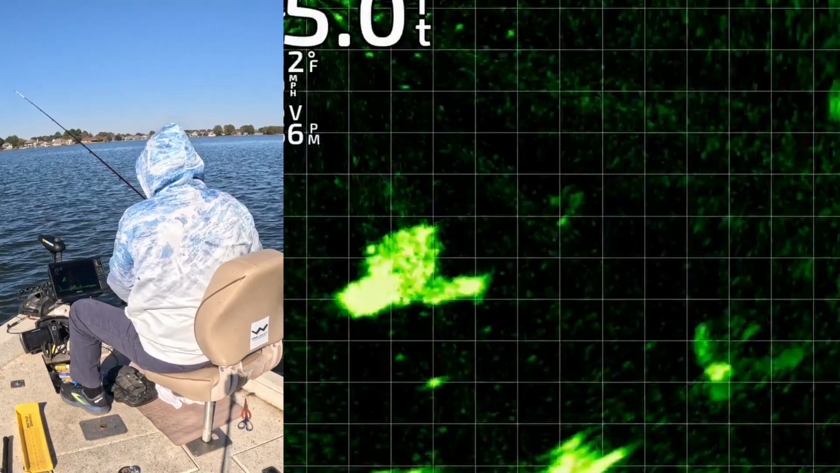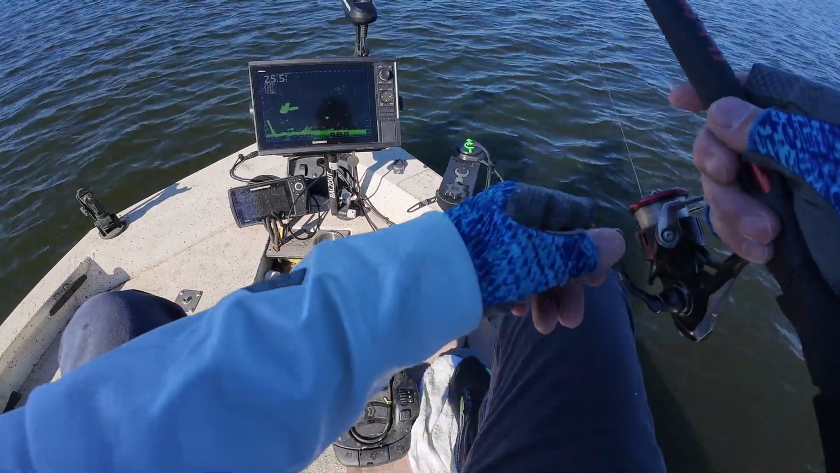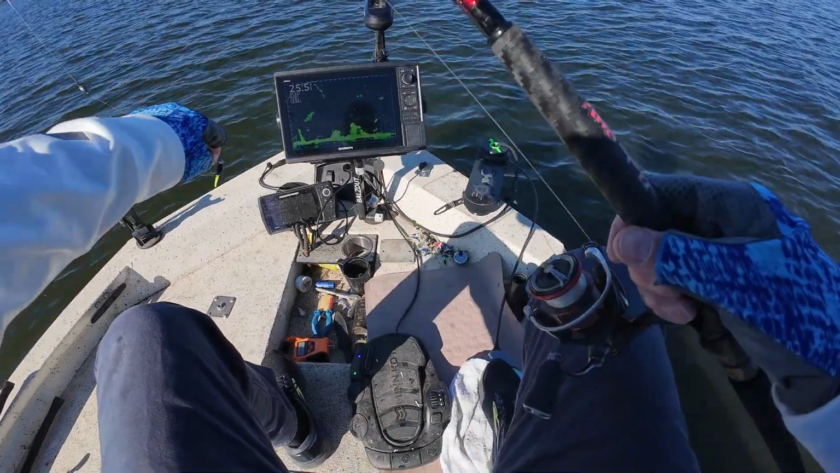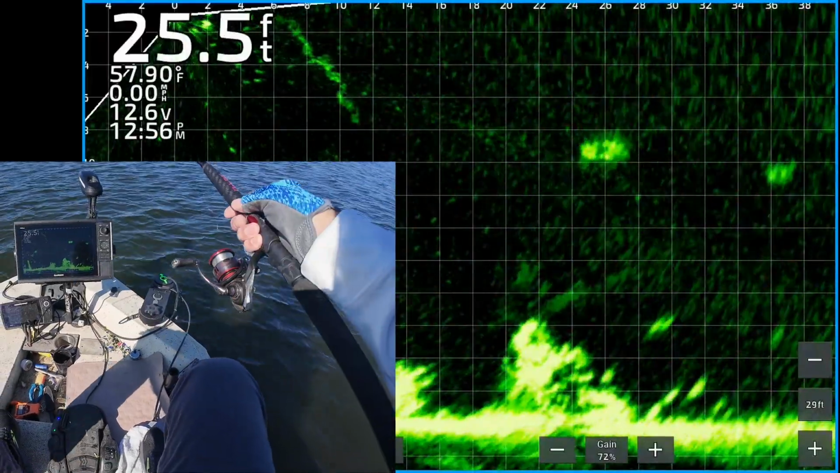Oh man, I missed that one. Gosh. Oh man, it's a fun way to fish, let me tell you. Put it right on top of the brush pile.